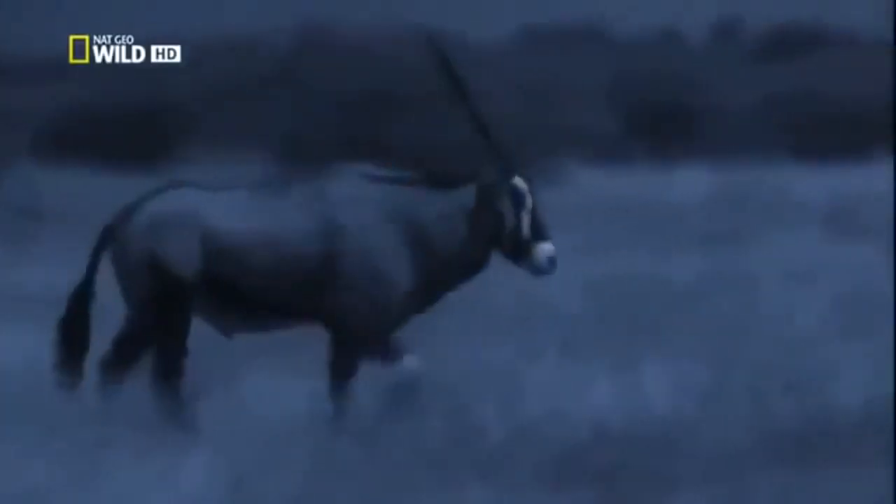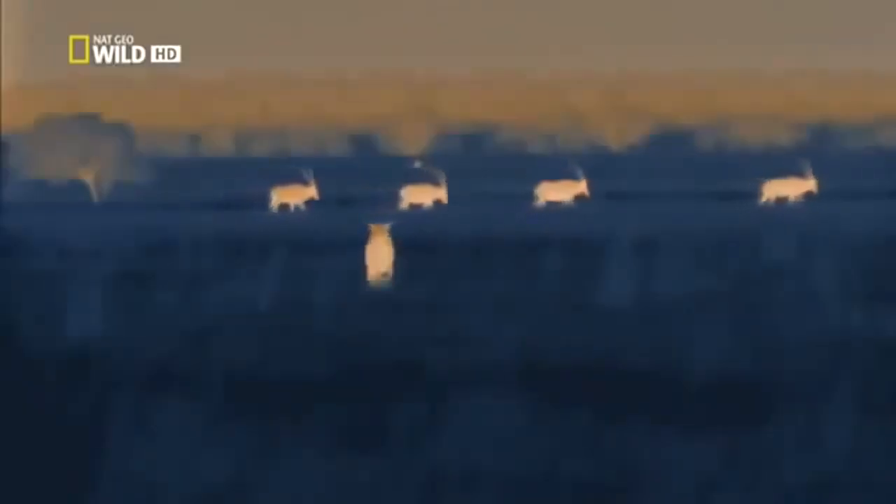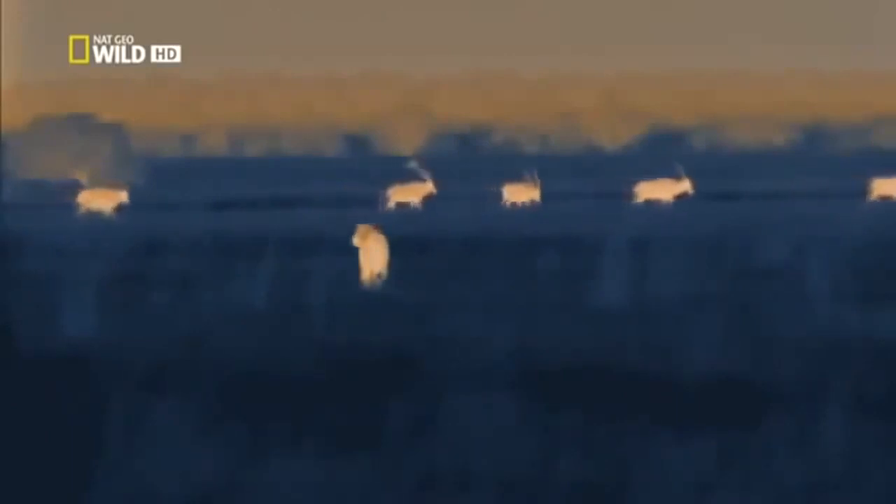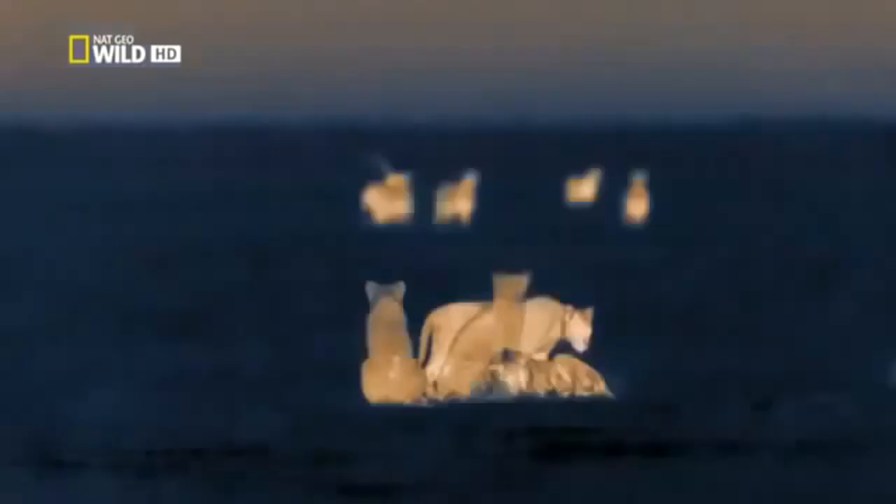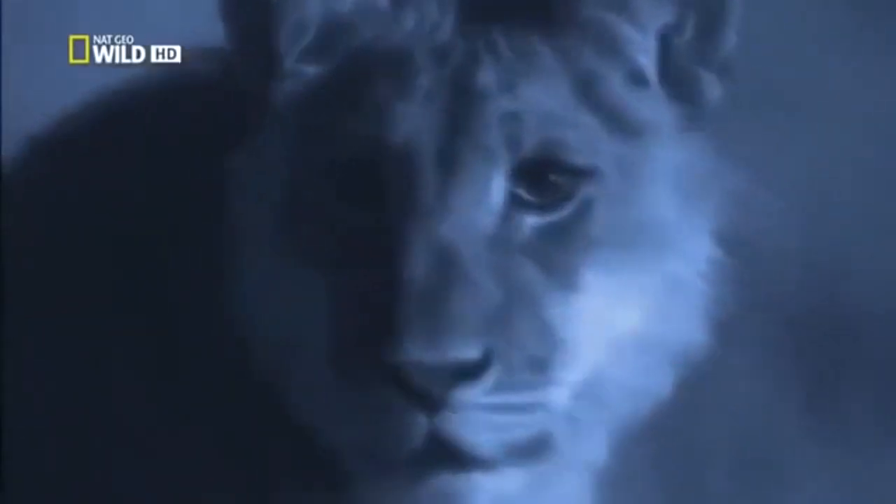The family arrives at a small herd of oryx. These cubs have barely begun to find out which animals they can eat or even what they look like. They approach to get a better view. This could be their first chance of some real action. The antelope are almost as curious as the cubs.